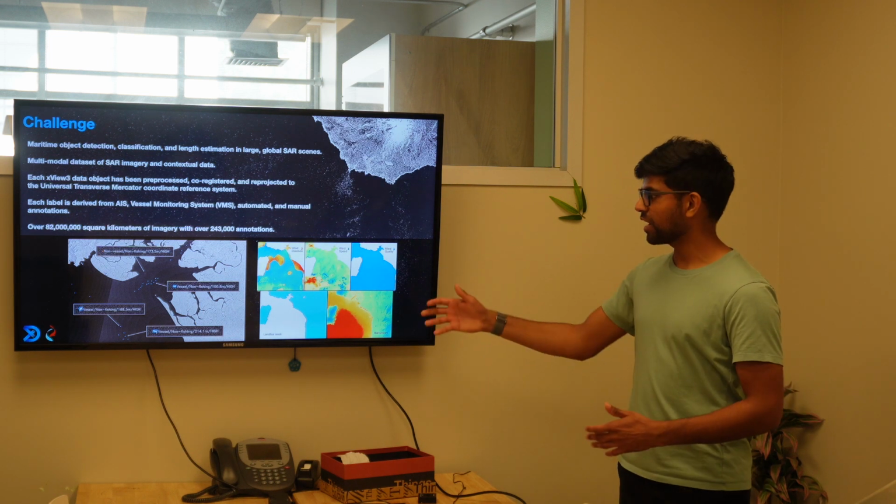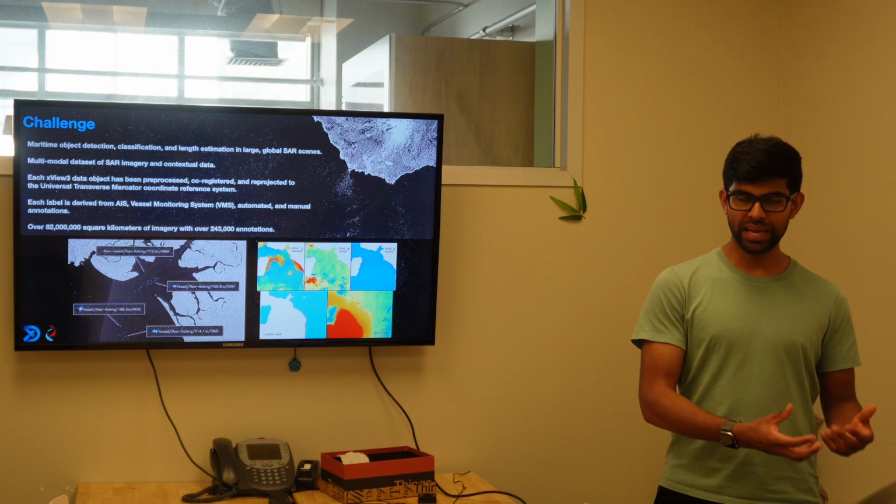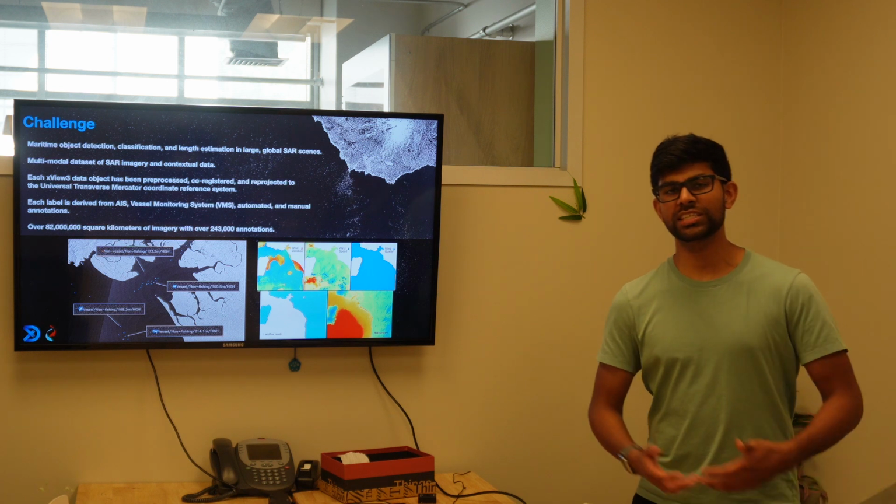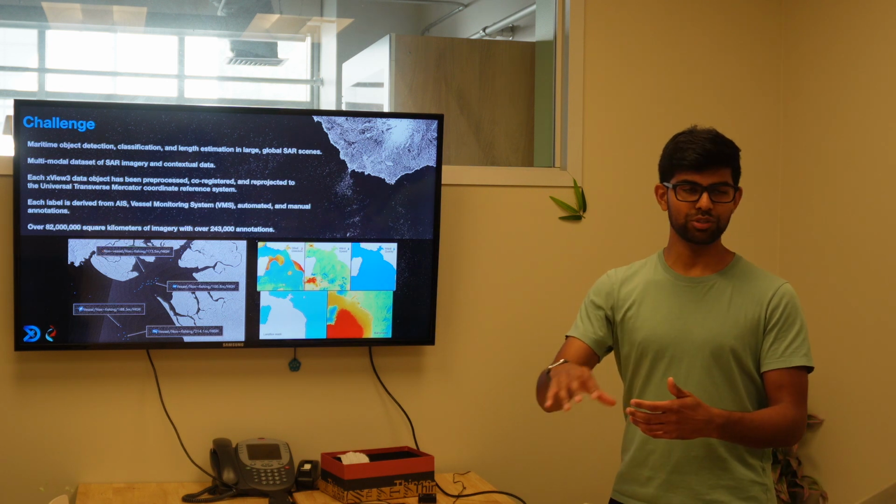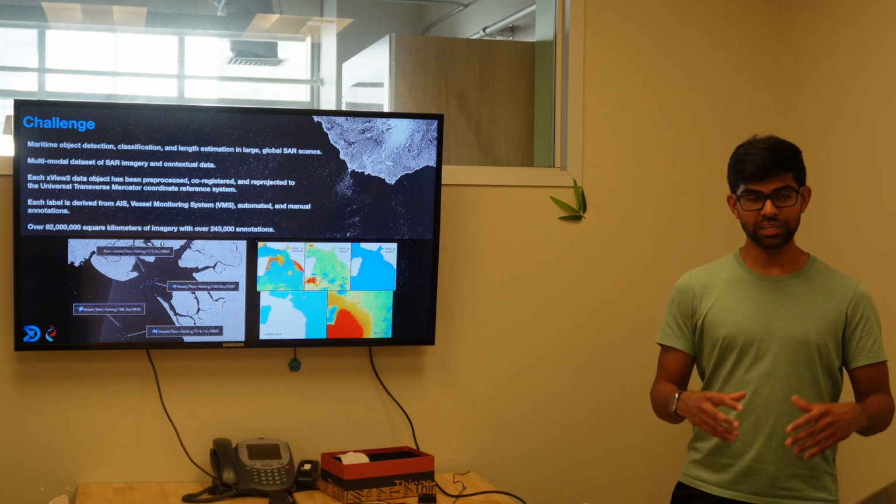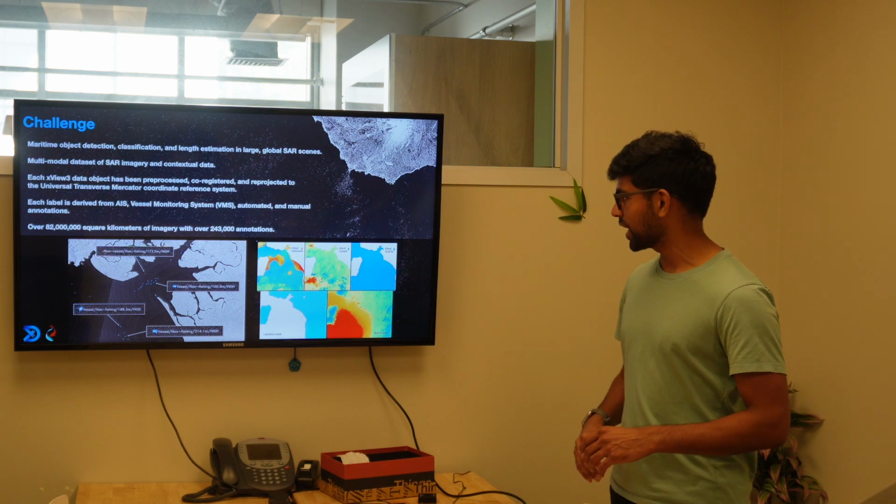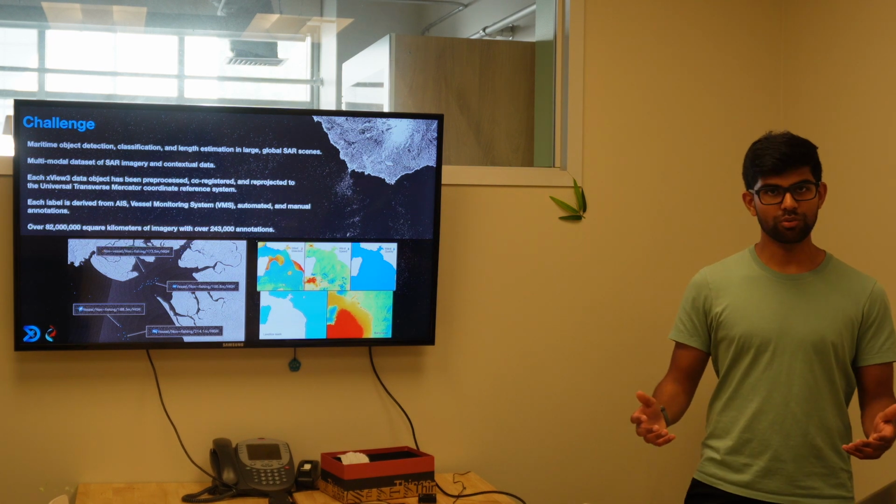Because the way that we derive these labels is using an automated algorithm which takes an AIS ping at one point in time and projects it out to the time at which that synthetic aperture radar image was taken. So by following this process, including automated and manual labeling, we built this massive data set called xView3 that we're releasing out to the world.